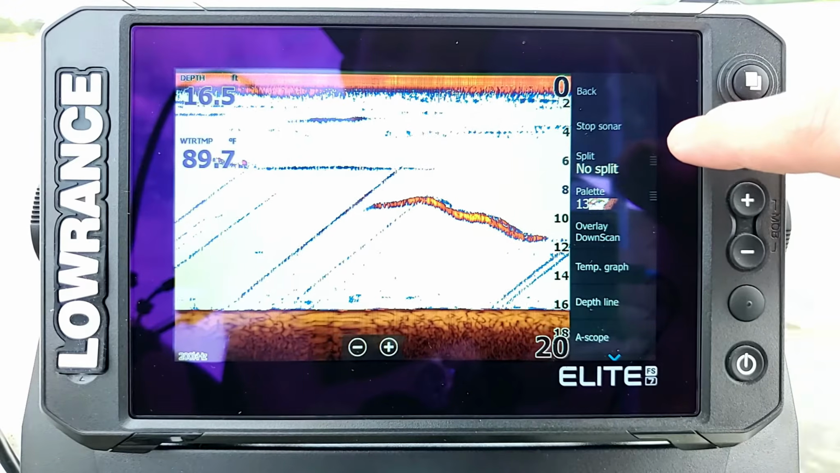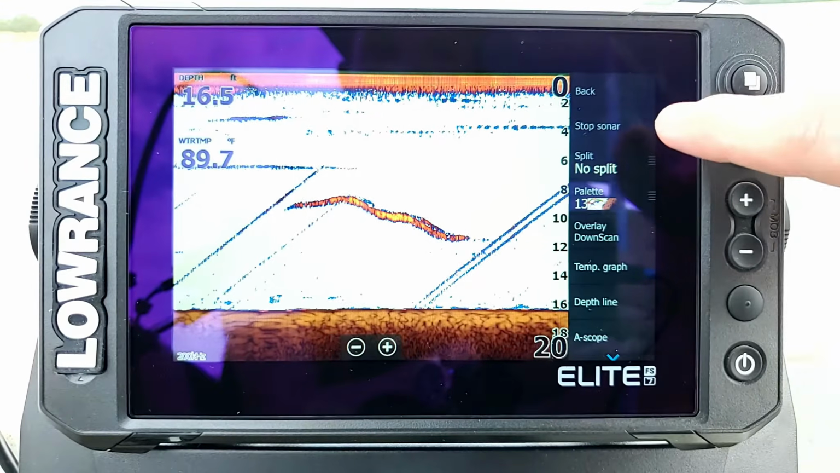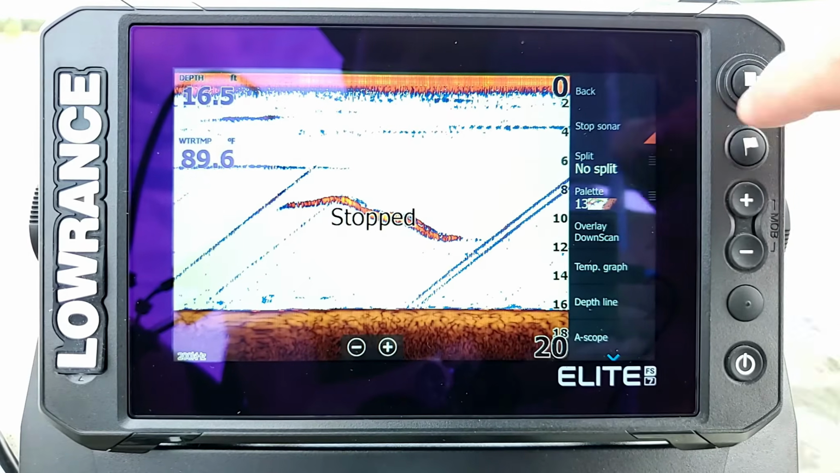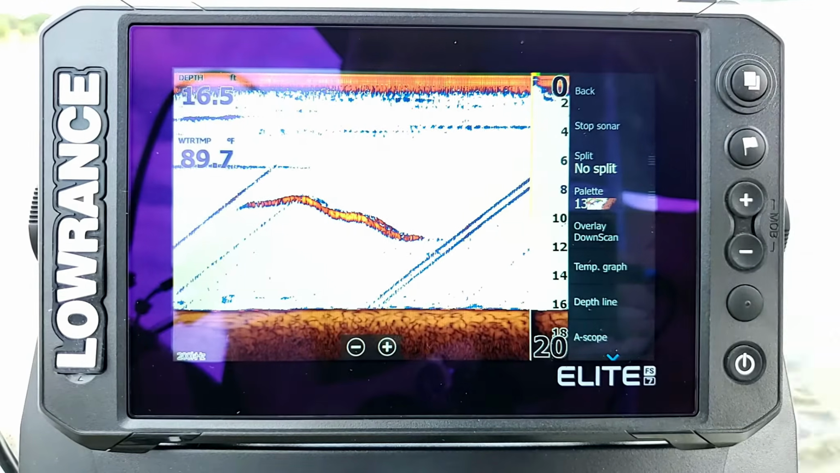A lot of people have asked me why their screen just says stops right in the middle of it. If it ever does that for any reason, you can go in here, and if you see this little orange corner, that means your stop sonar is selected. You can simply click on it, turn that off, and allow it to start scrolling again.